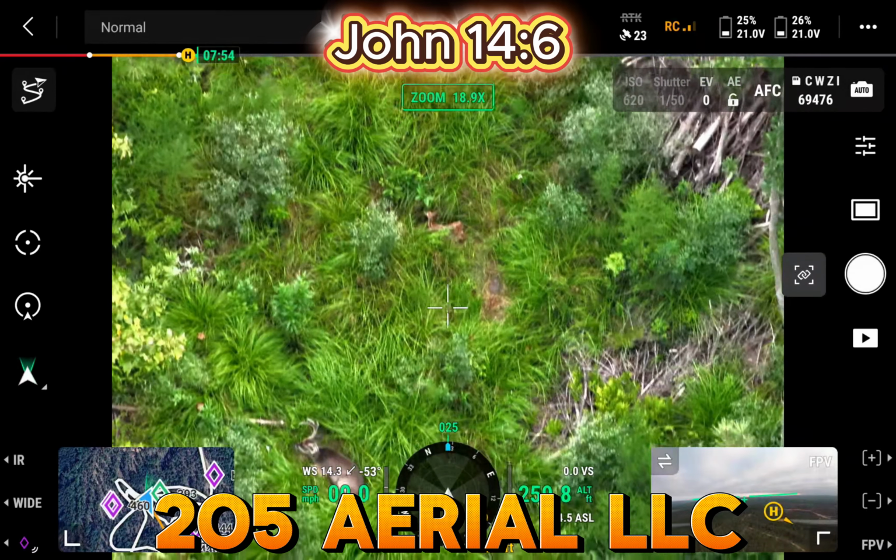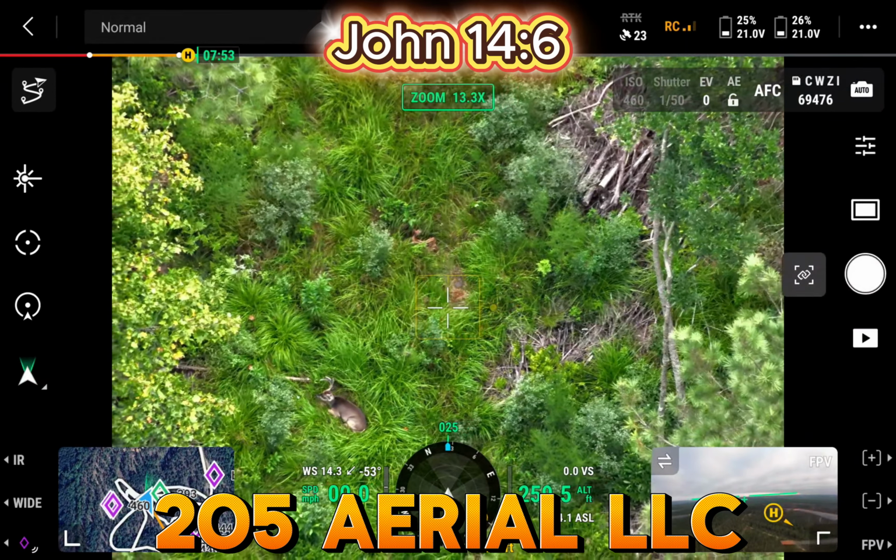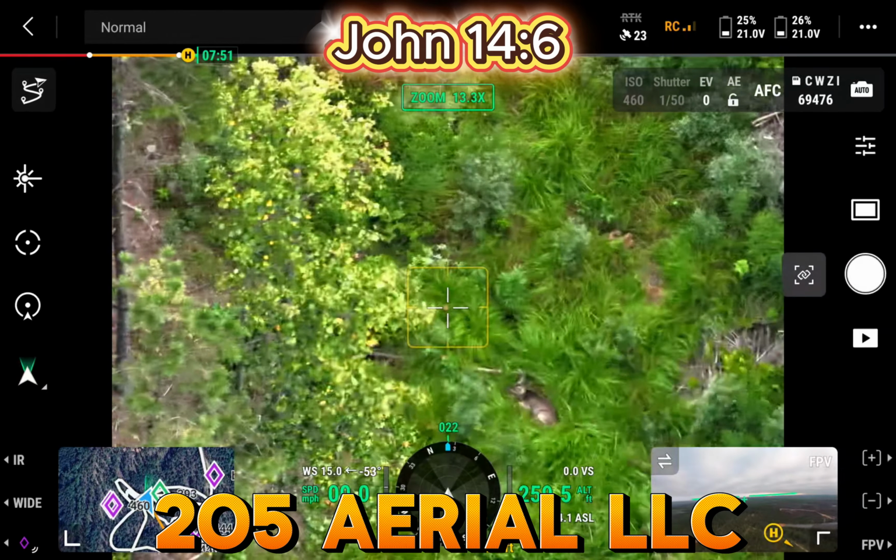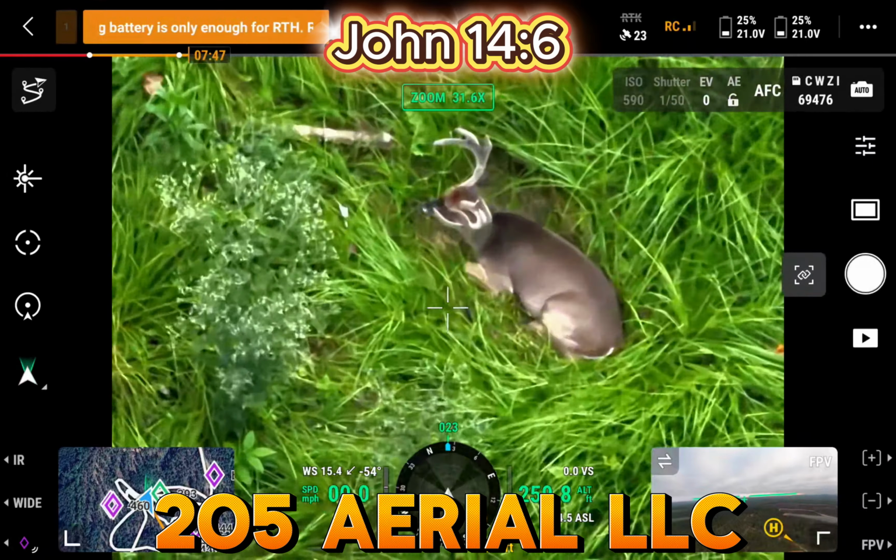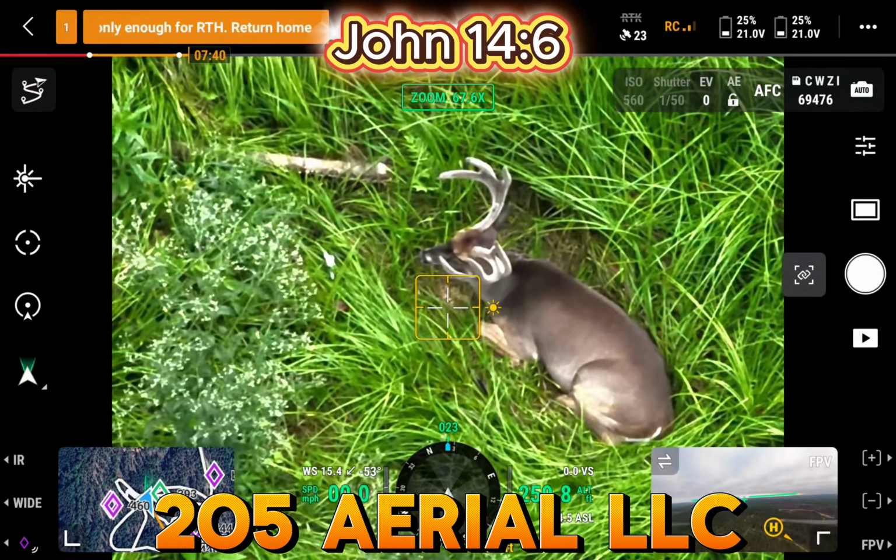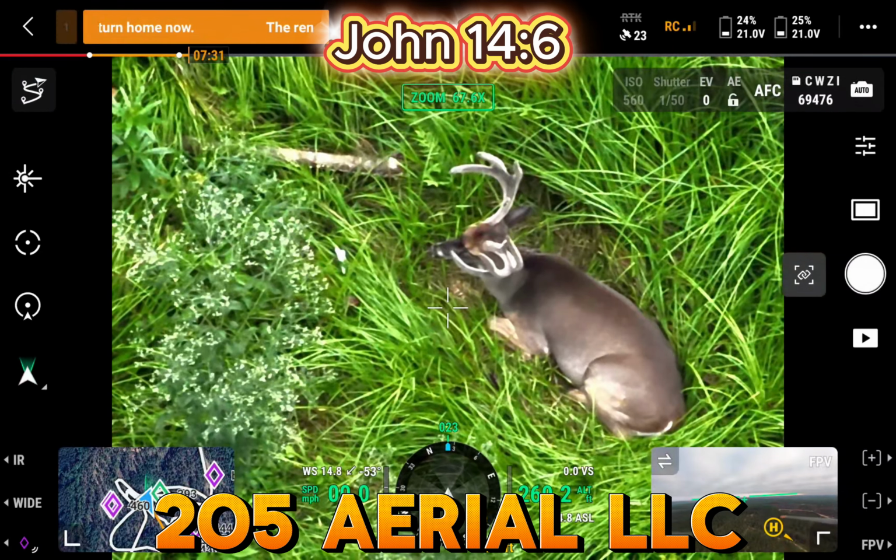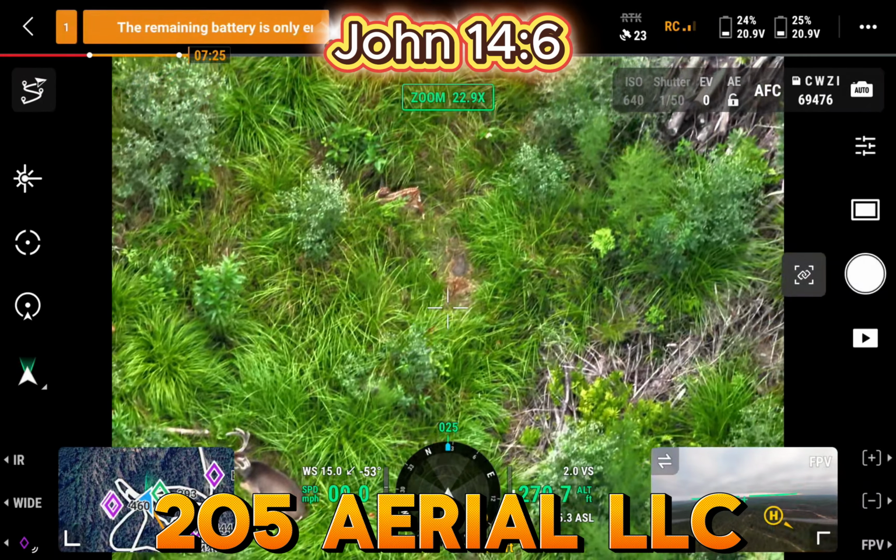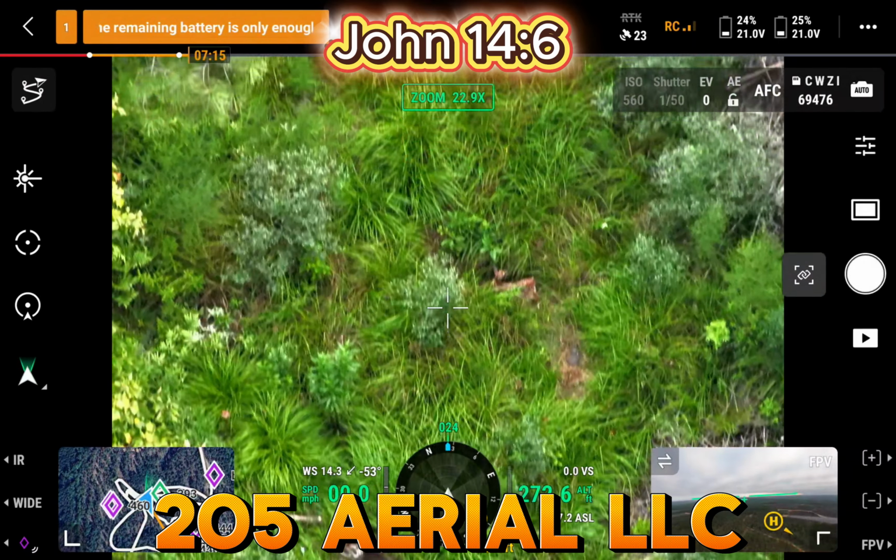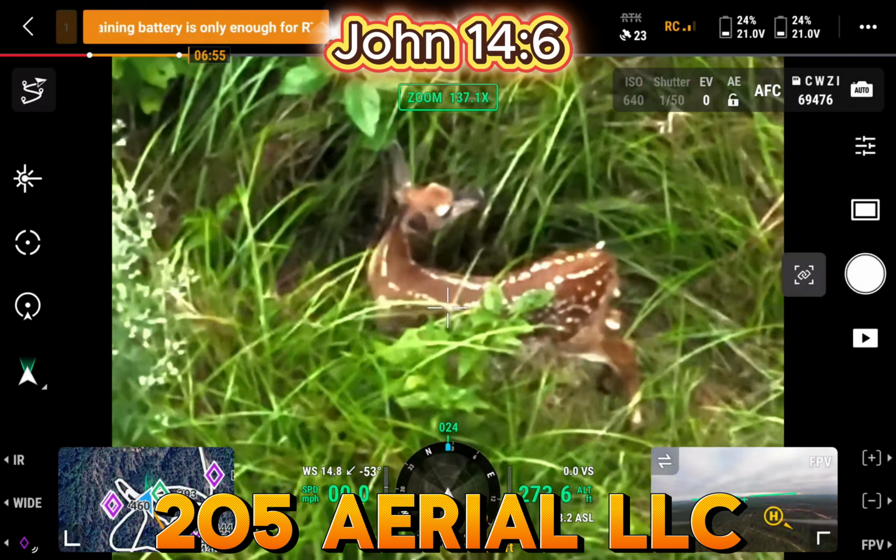Now, here's something I wouldn't have expected to see. I just didn't realize that it would be this close. He's not standing. It's hard to tell. Is he a 3 or 4? But he's a decent buck, right? I mean, you look at that. He's pretty wide and bedded. What, 10 feet away from him? 15 feet away from him? That little Bambi over there. Or just walking through, I guess.